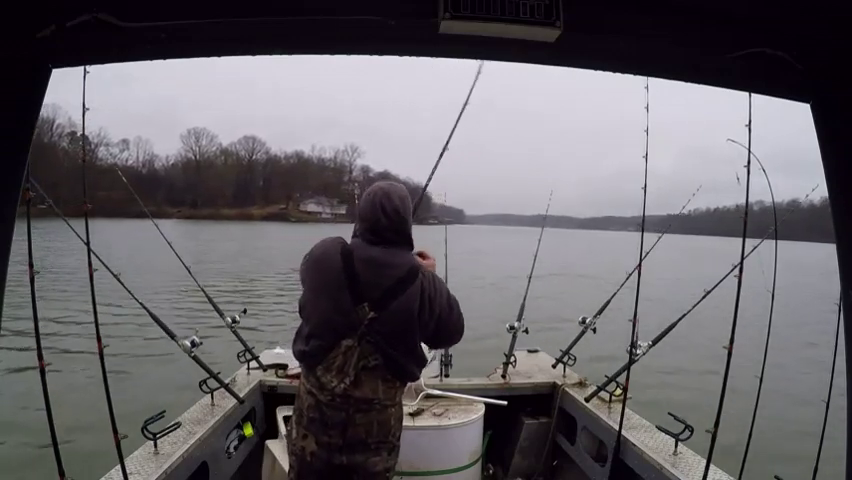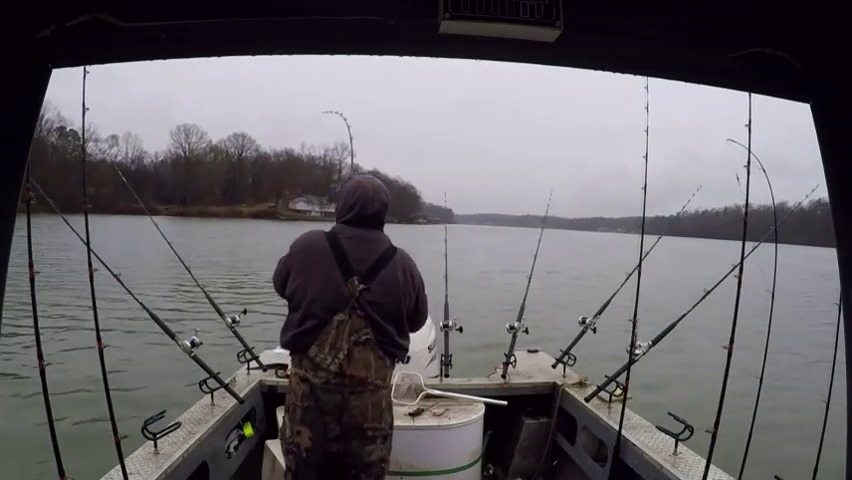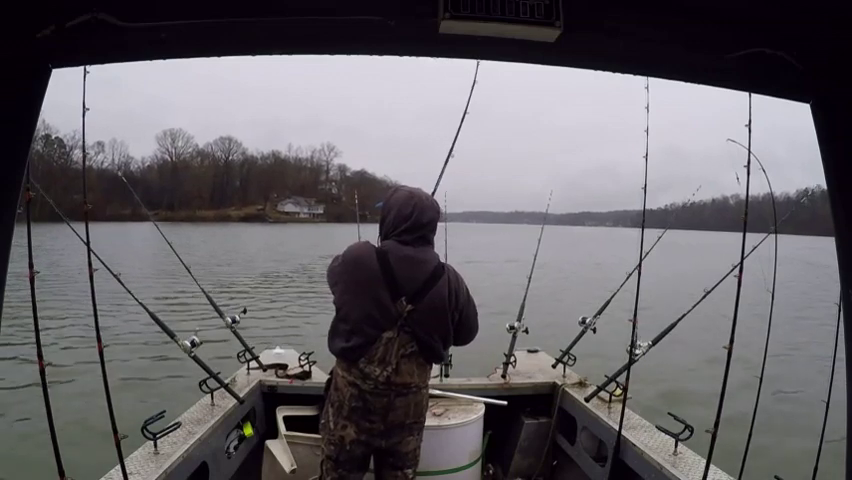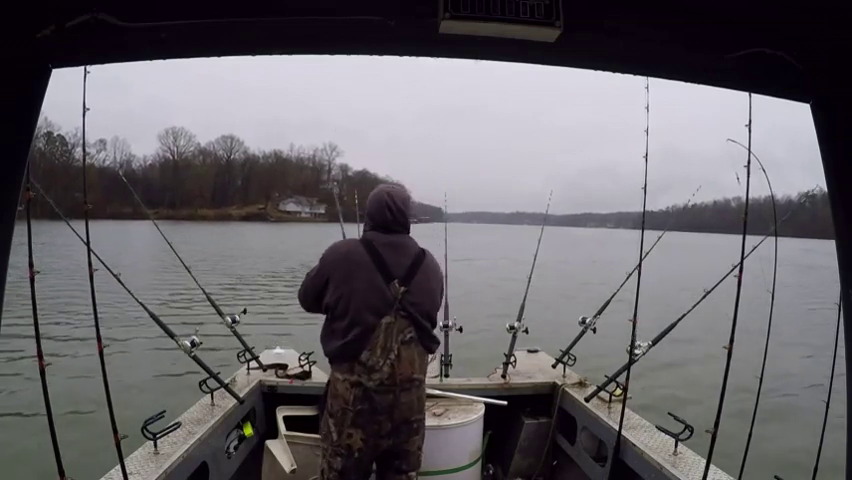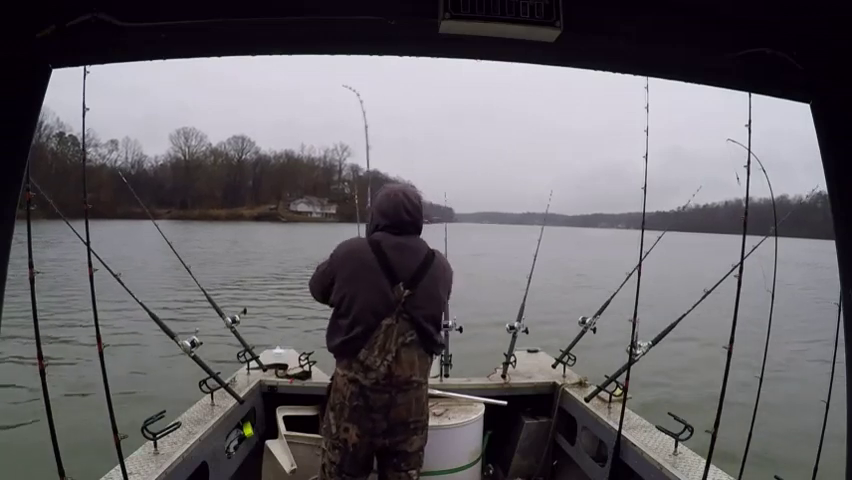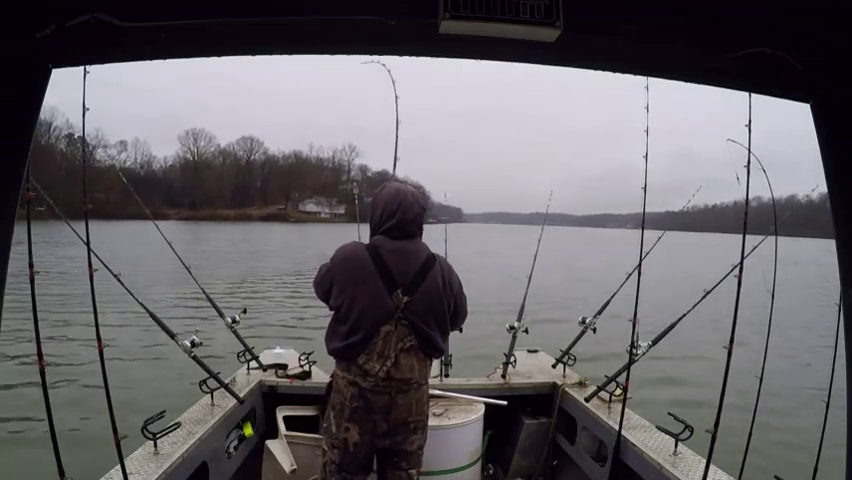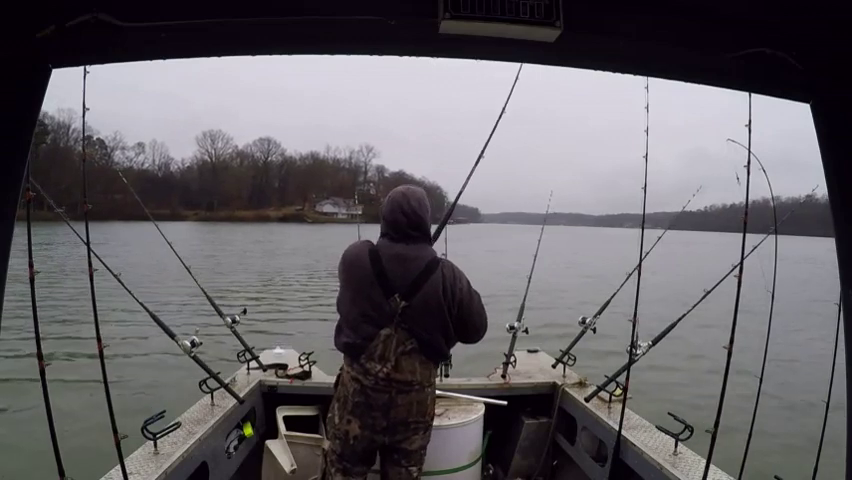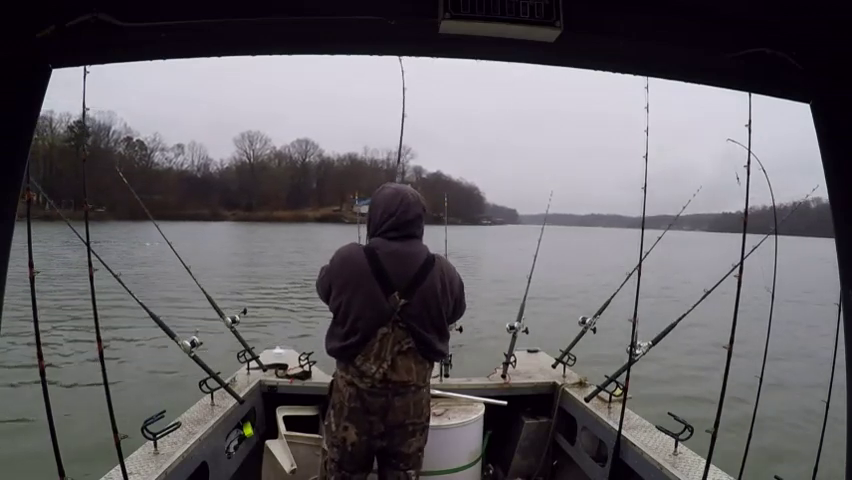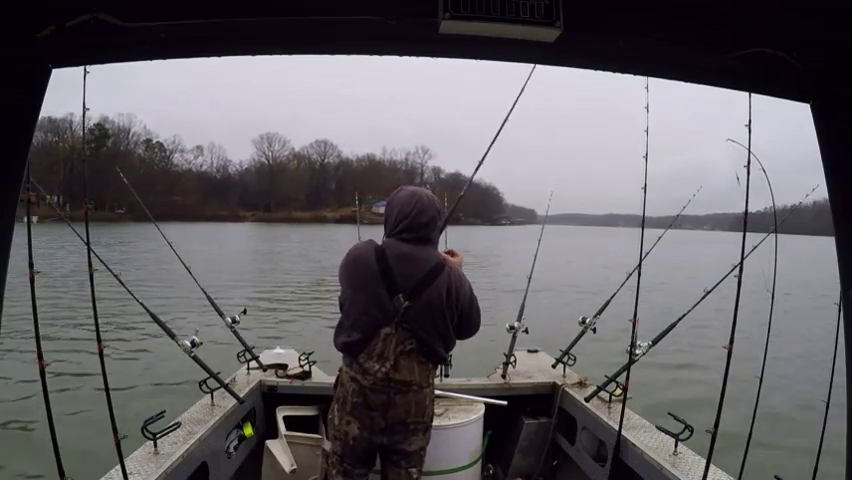A little better fish. Definitely better than that channel cat I just caught. Man, decent little fish. Look at him blowing up out there on that little flat.